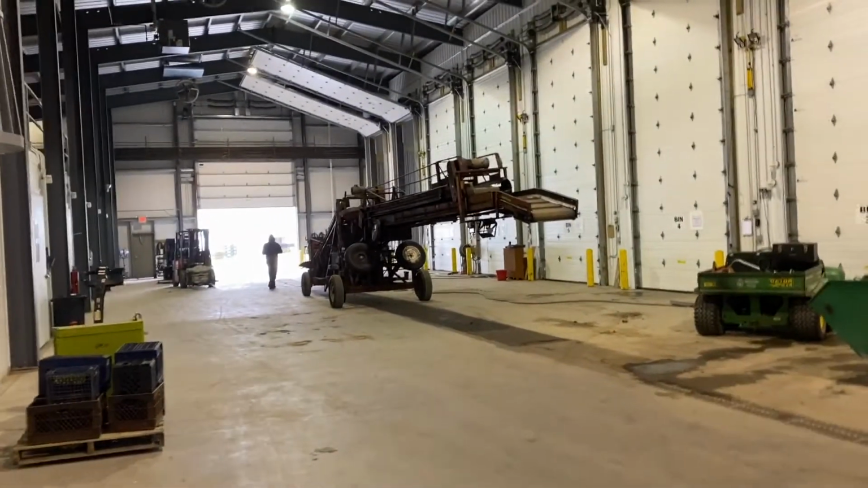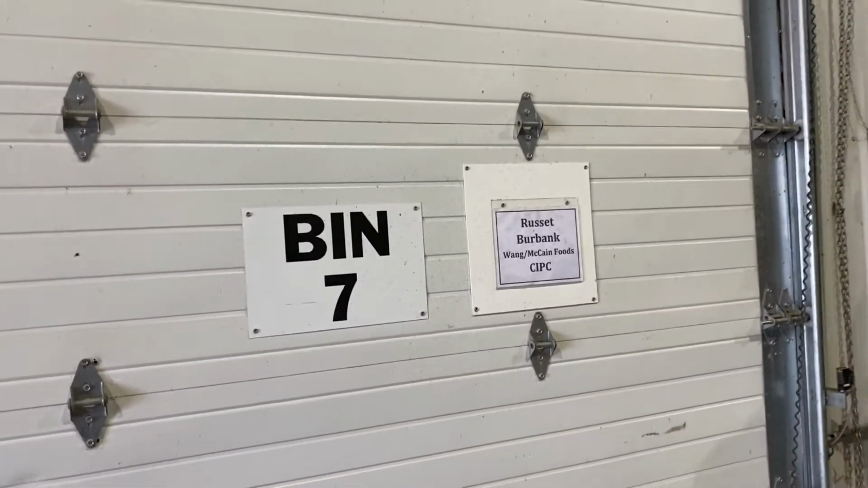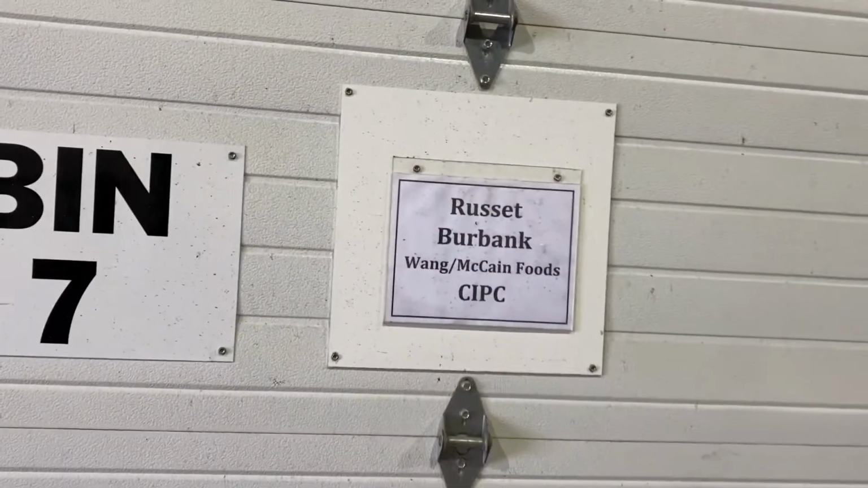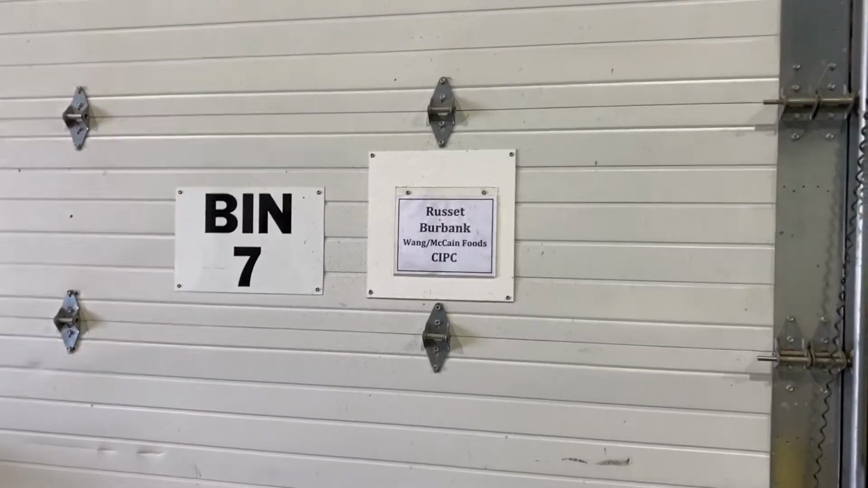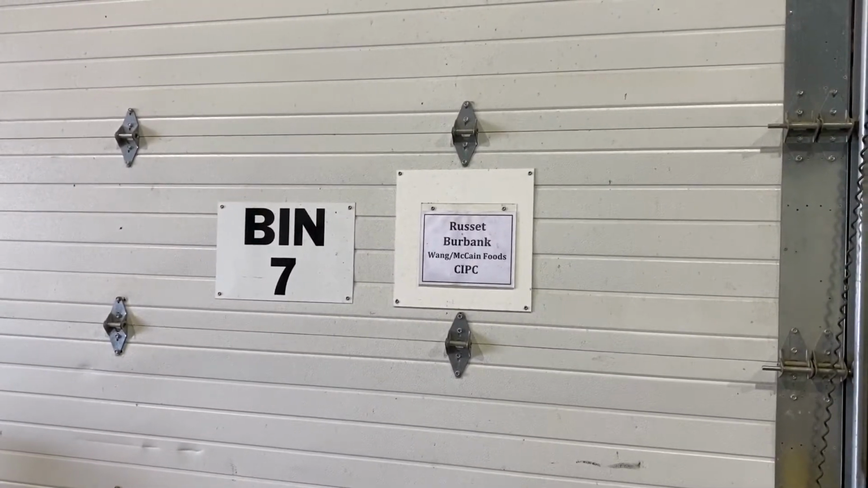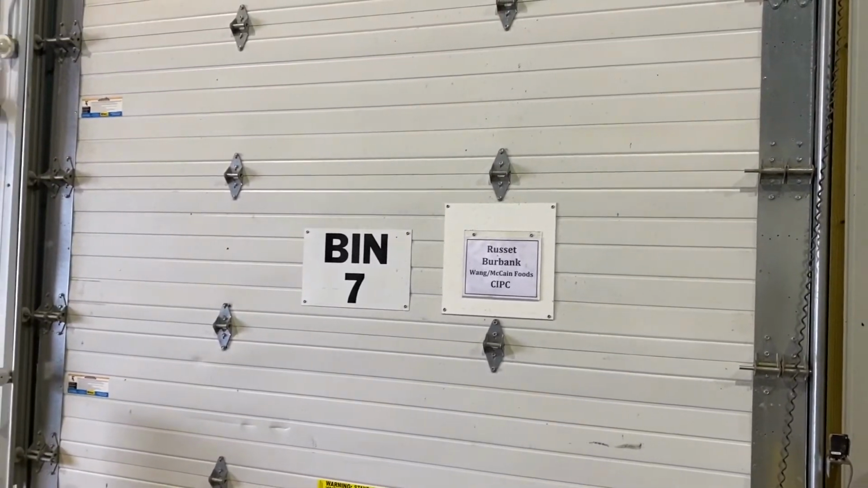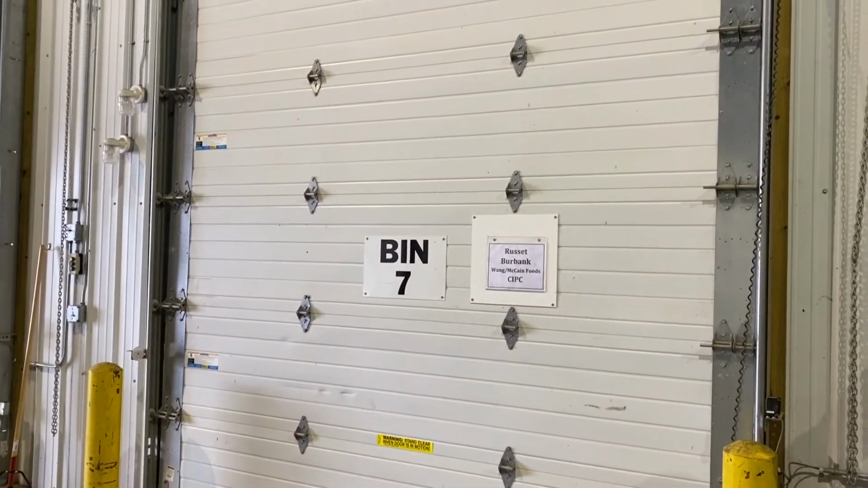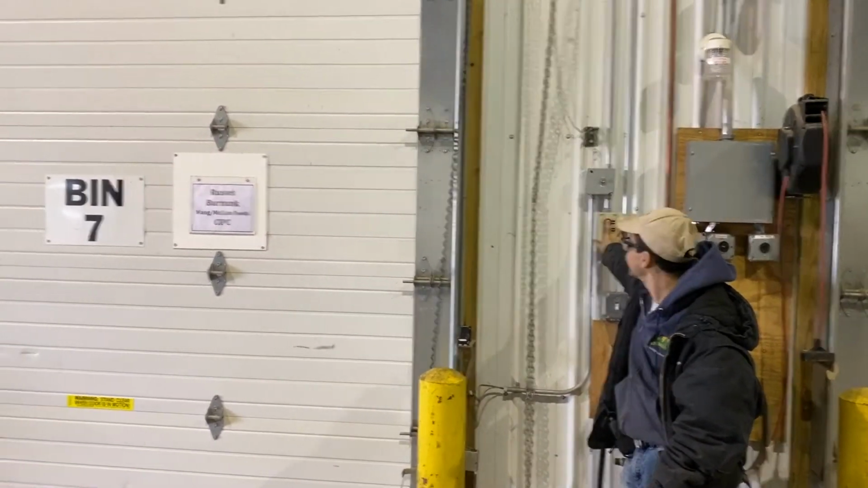Now let's go to storage bin number 7. I am standing in front of the bulk bin here, and you can see the sign that says Russet Burbank and my name on it. This bulk bin can store up to, I think, 20,000 hundredweight of potatoes, but this is relatively small scale compared to a commercial storage bin. Now we will have Sam open the door of the bin for us. Okay, Sam.